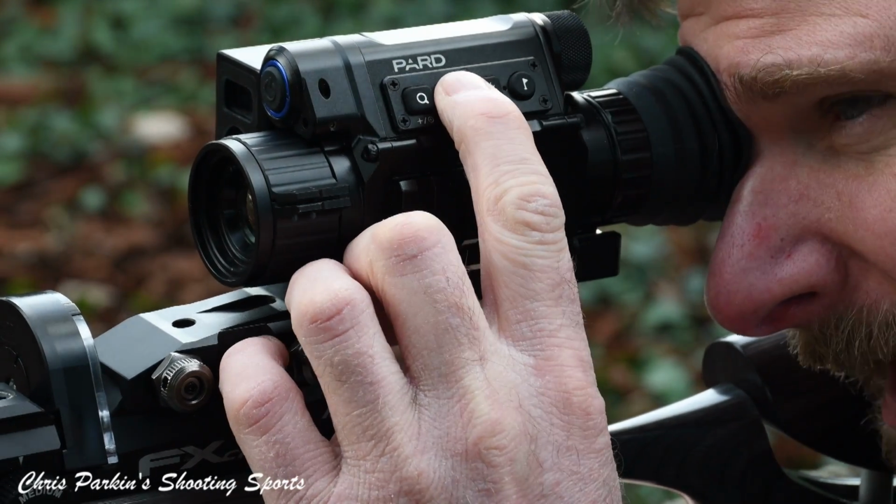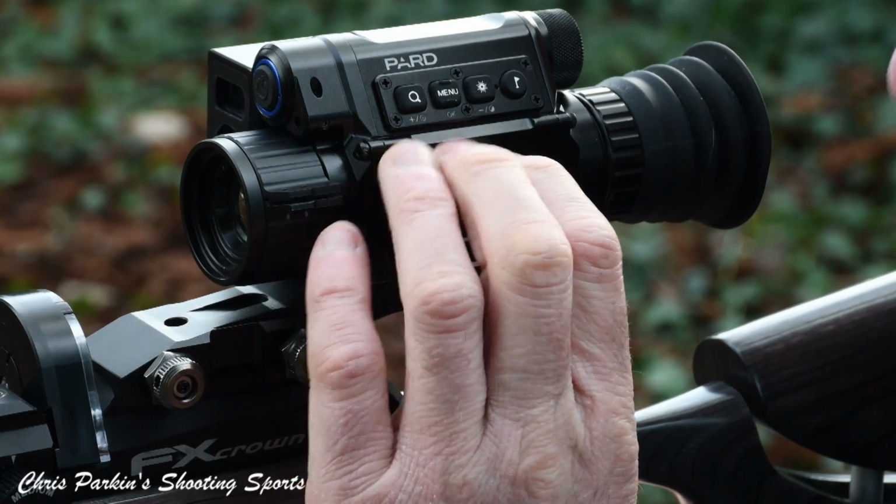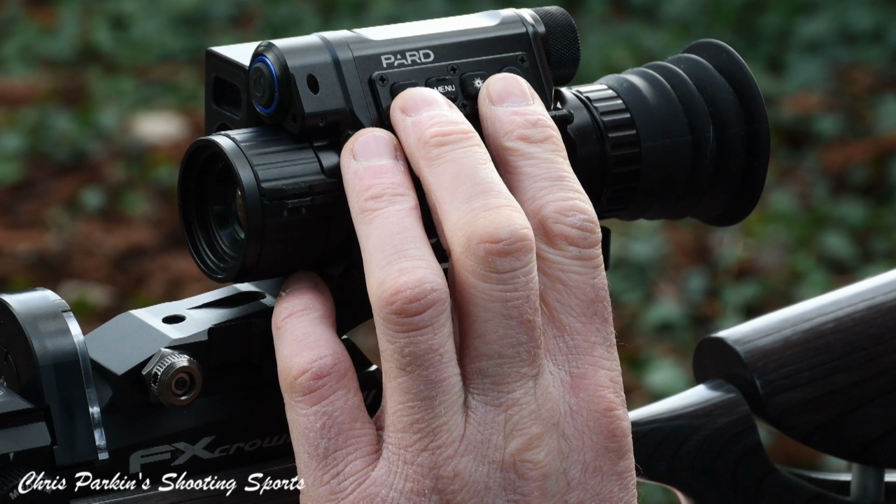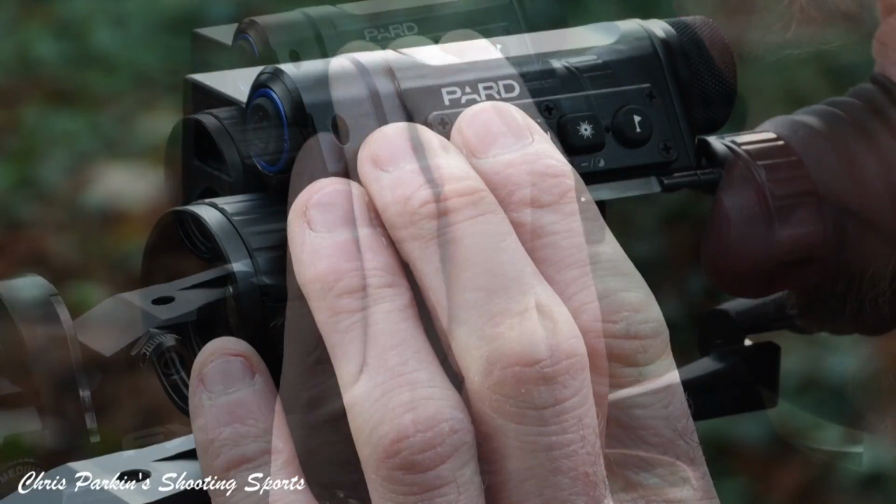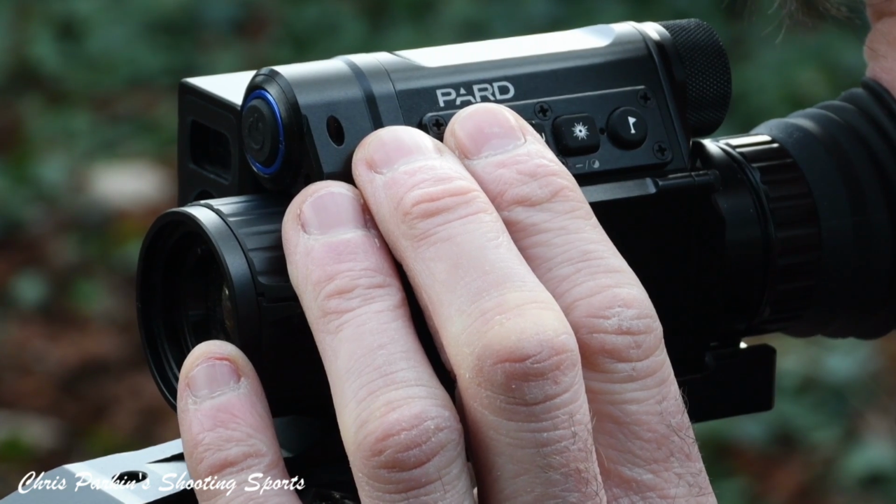The menu button, held down, enters, as you might expect, the full menu, and you then have positive and negative keys to adjust the structure inside it for zeroing the rifle, choosing the reticle and choosing the reticle colour, as well as many other functions. I'm now adjusting the X-axis, which is the lateral left to right windage.